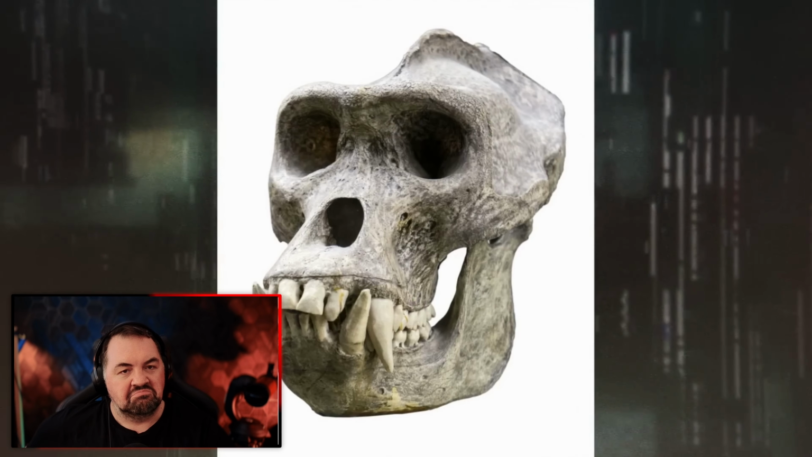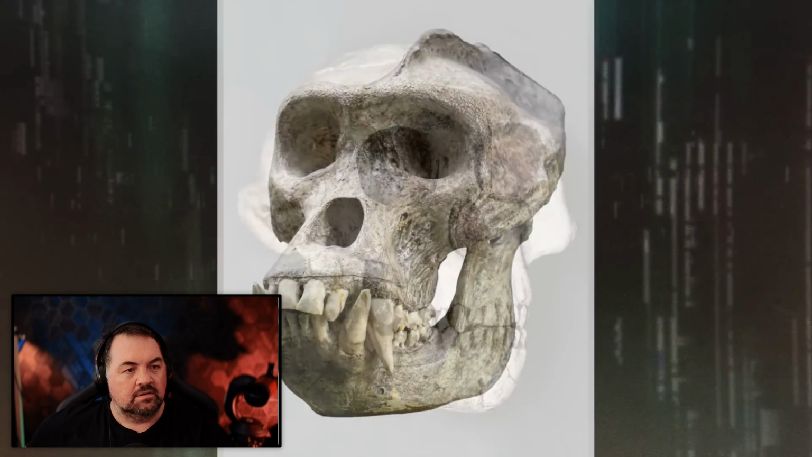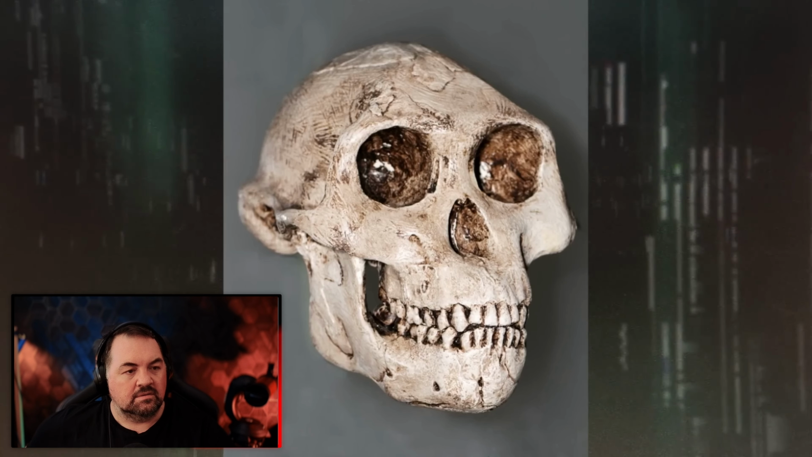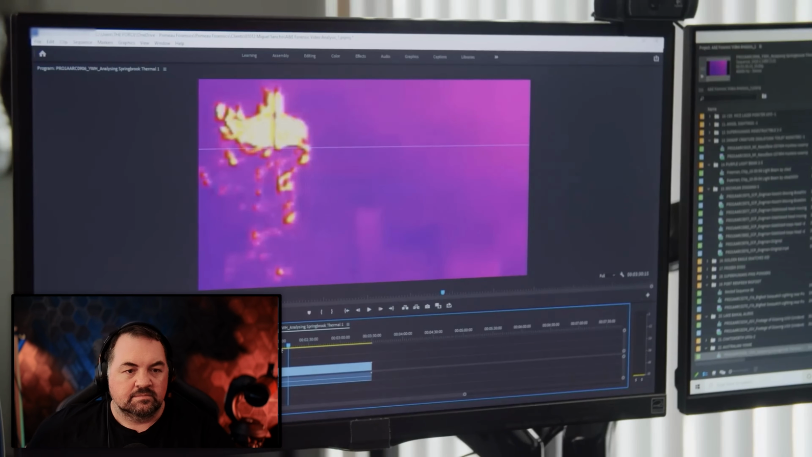With this filter, now the head comes into better view. It appears to have a pronounced sagittal crest, a ridge of bone along the top of the cranium. Easy for you to say. It's similar to what's seen in the skulls of the early hominid Australopithecus, which some believe to be the common ancestor of Bigfoot, Yowie, and other similar creatures. But Primo is cautious. Although we have not found any evidence to support that the recording was fabricated, we have no idea what is being depicted here.